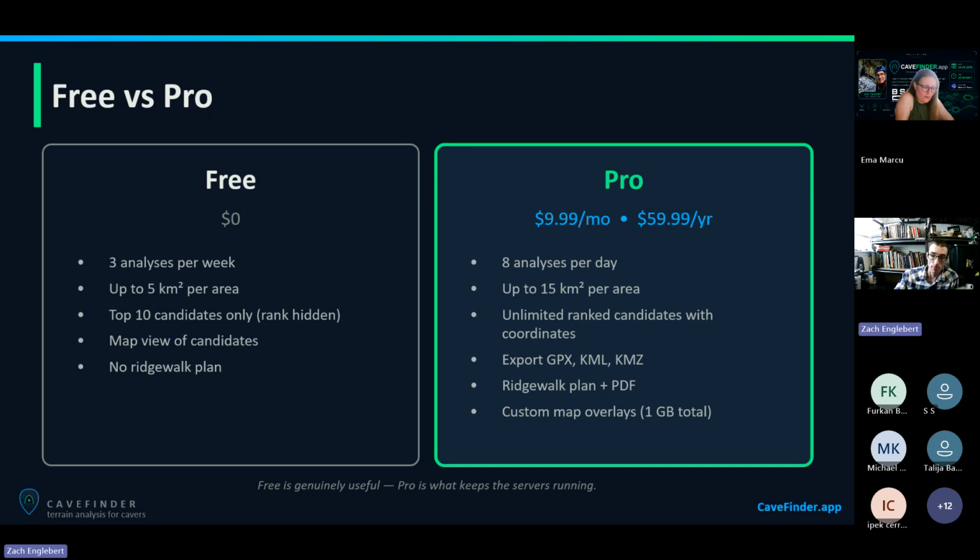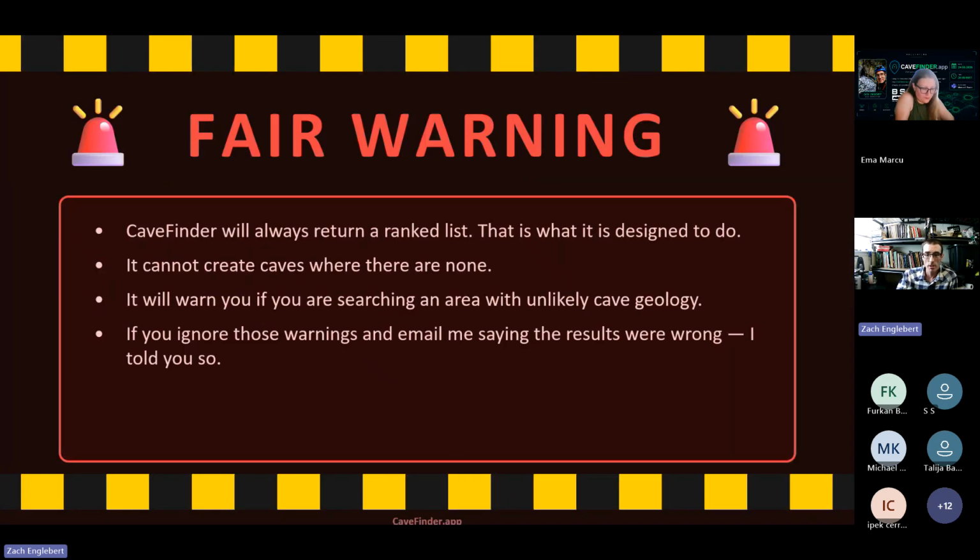I wanted the vast majority of users to find the free version more than what they needed. For power users, people who are obsessed with looking for caves and want to do it for hours a day, multiple hours a week, I do have the pro version, and that's to help me with the cost of the server fees and whatnot. It seems like about 5% of the users have opted to do the pro version. So again, 95% of people are more than happy with the free version.